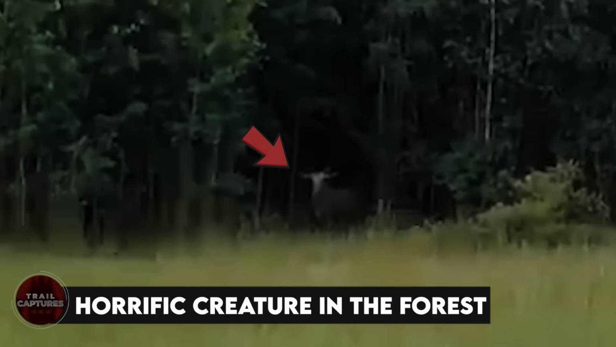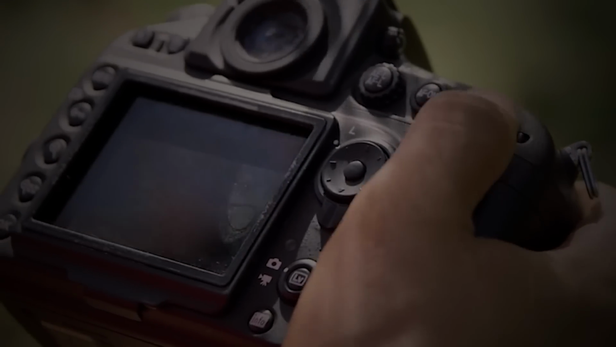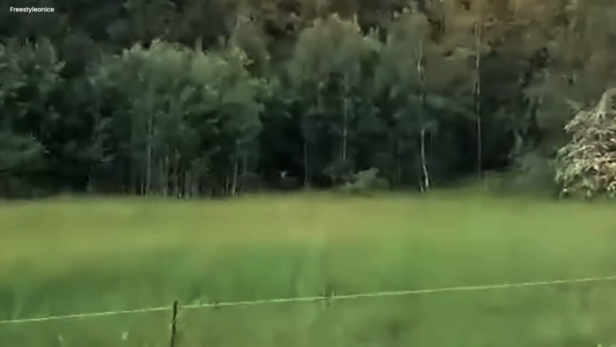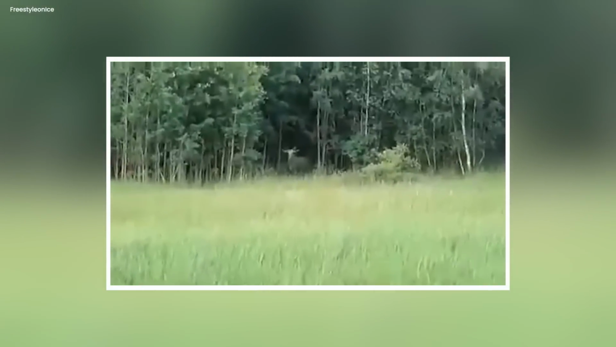Horrific creature in the forest. Deep in a big forest, where tall trees stood like ancient guards, something scary happened. One sunny day, a camera hidden in the woods saw something really spooky. At first, it looked normal. Birds singing, leaves moving. But when the camera zoomed in, a creature appeared, making everyone shiver.